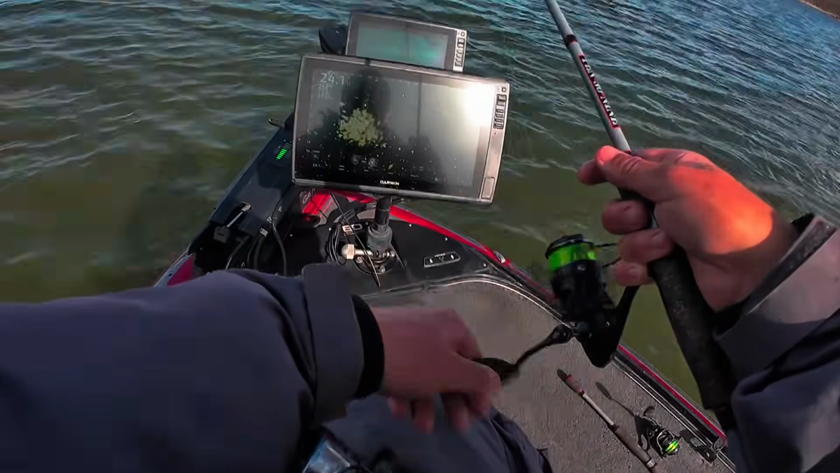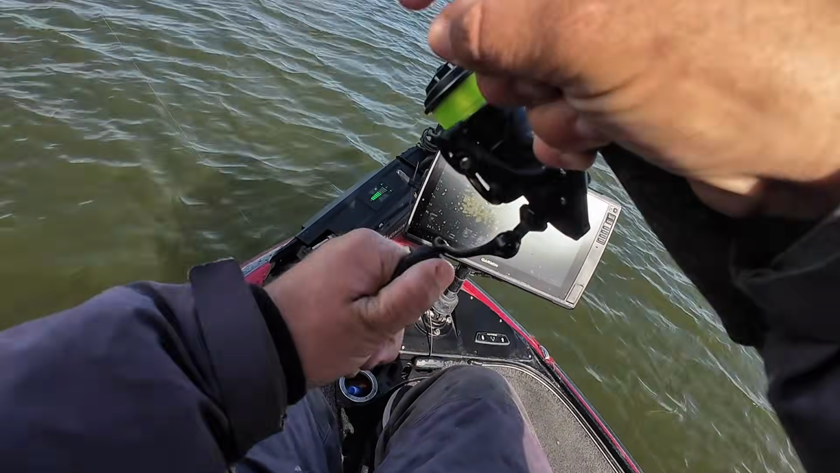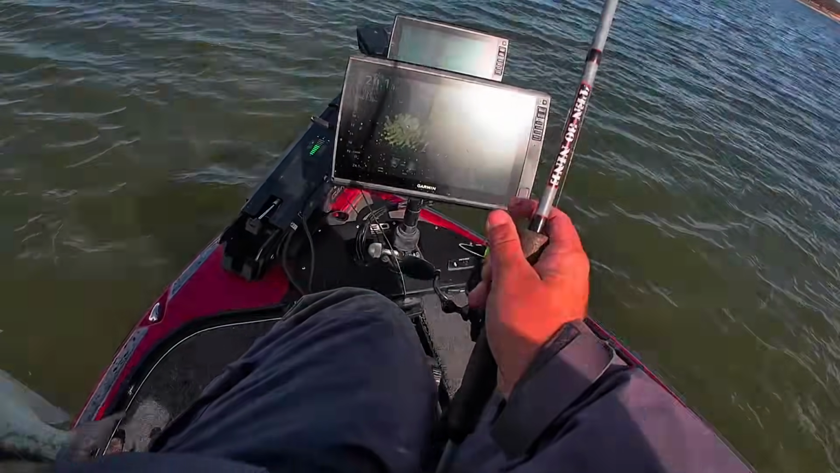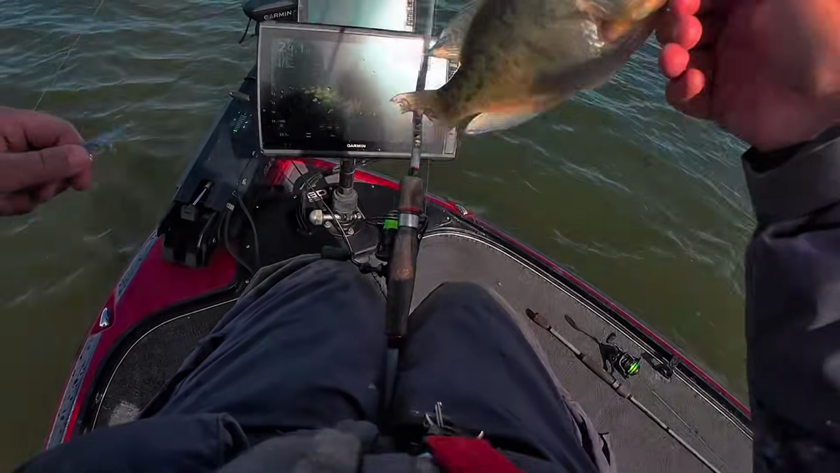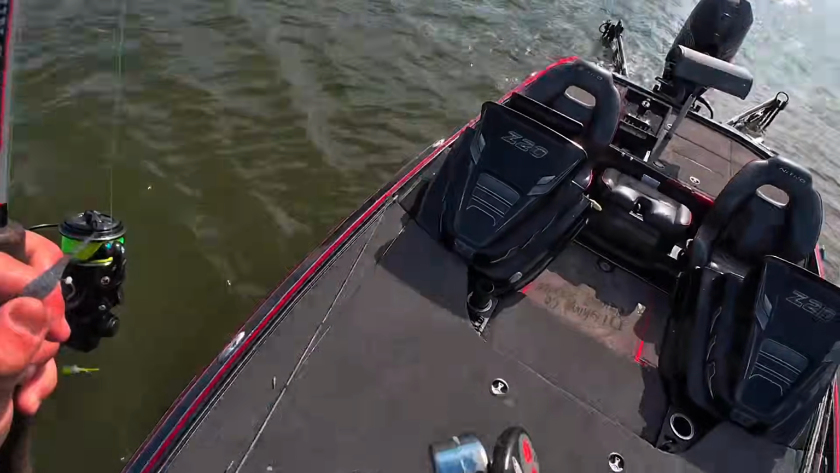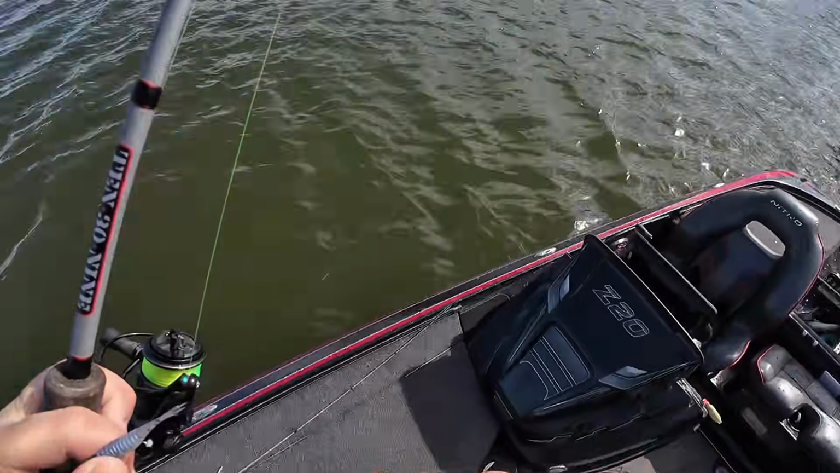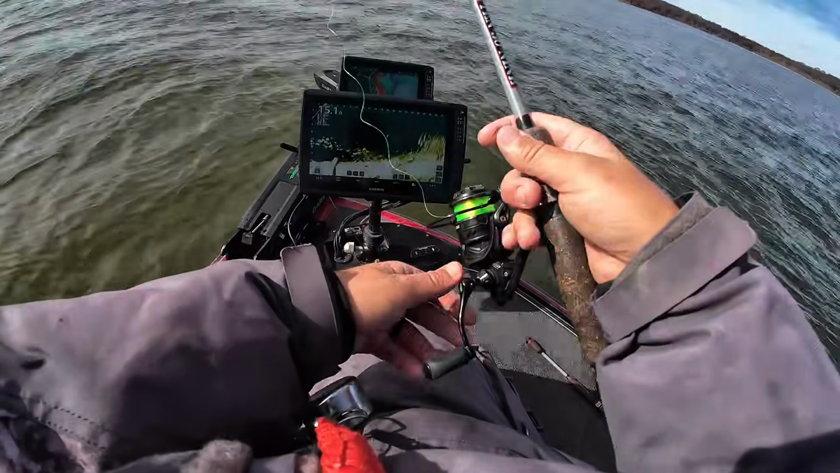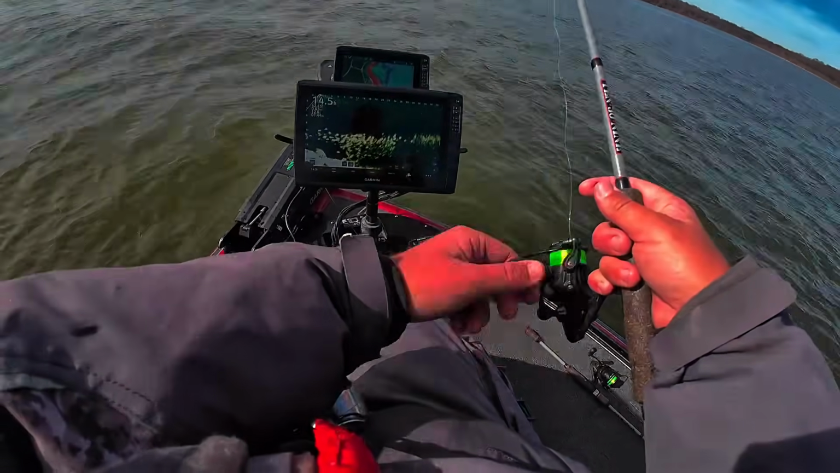Here comes a good one. Yep. Just an eater. Man, my whole screen is full of crappie. And there's a big old school out there, too. My Lord.